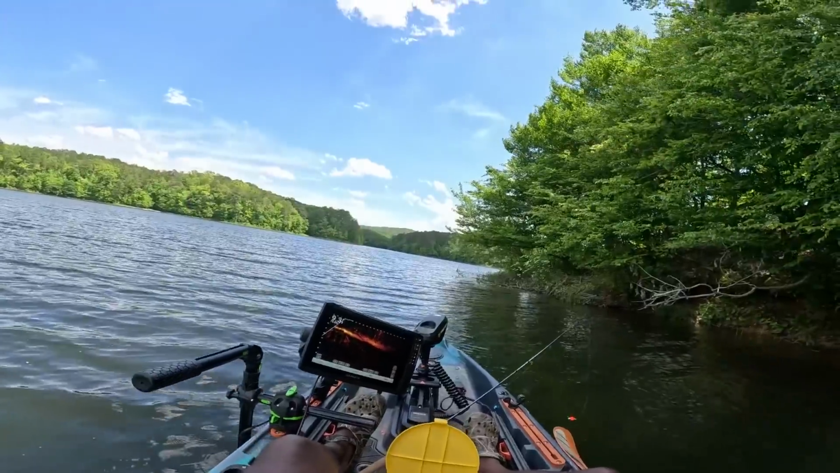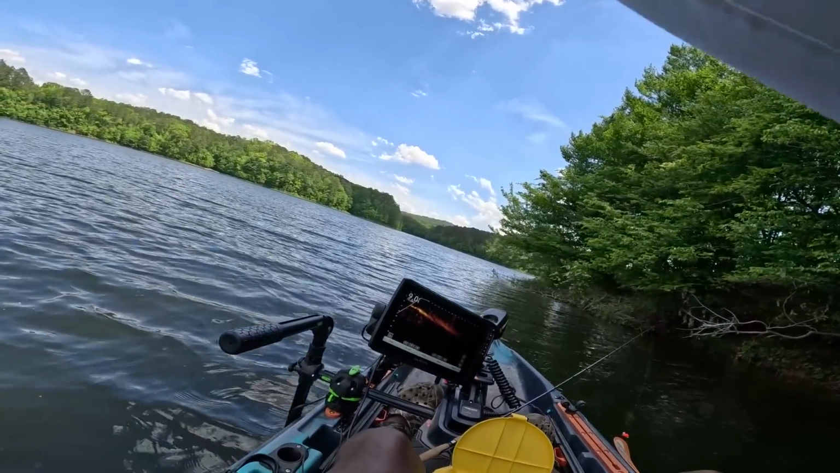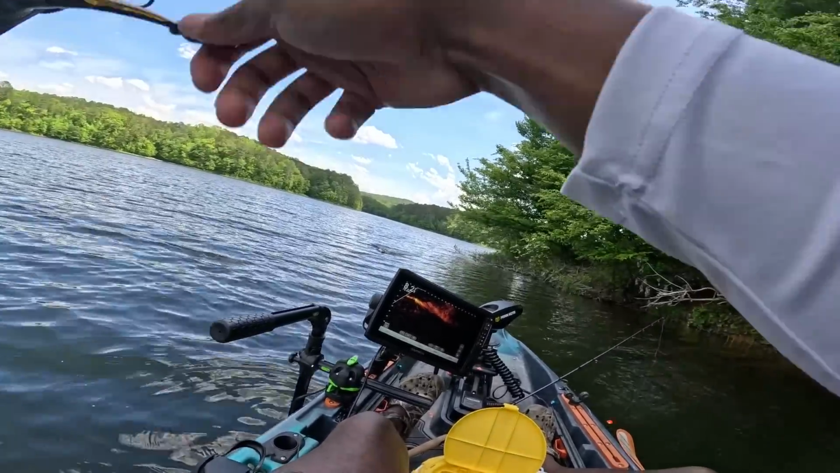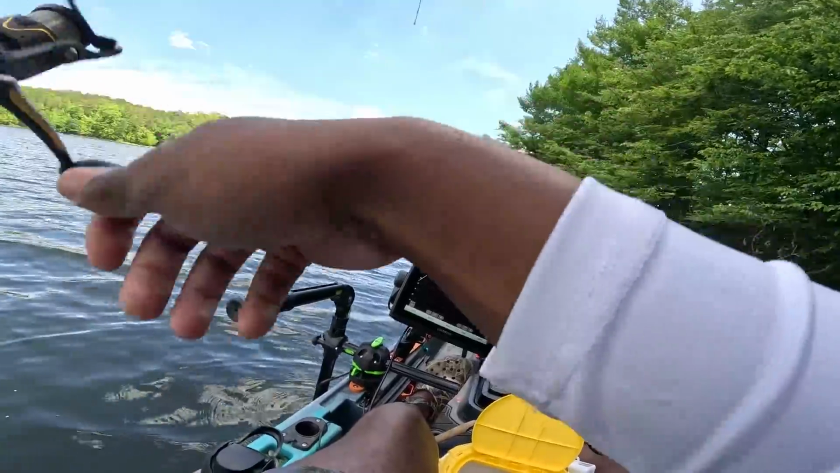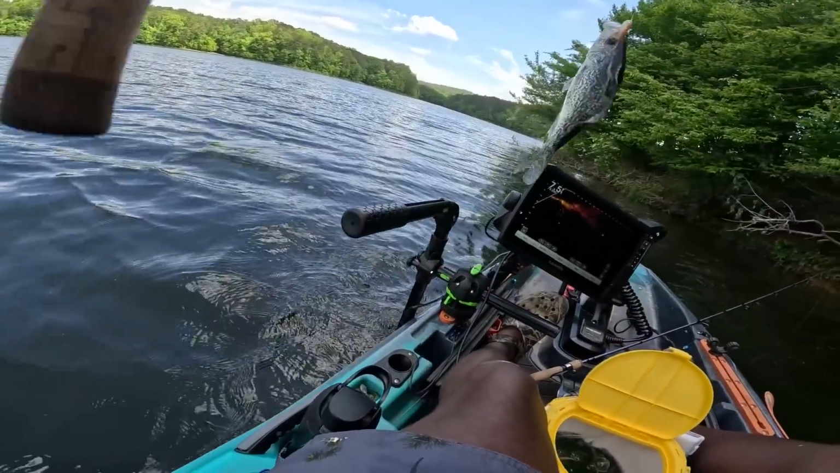Oh, there we go. Oh, that feels like a good one. Looks big, looks like he has some shoulders on him. Oh yeah, that's a fat one. Look at that one.